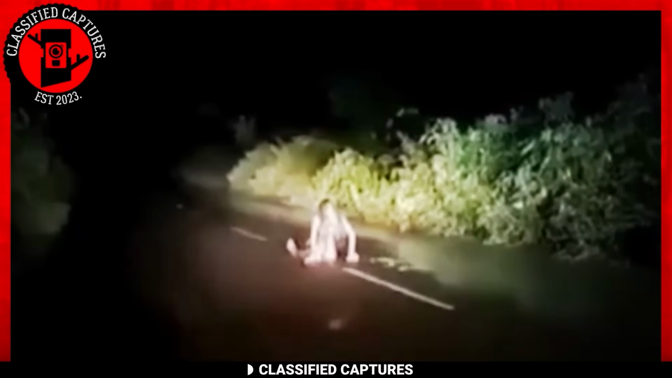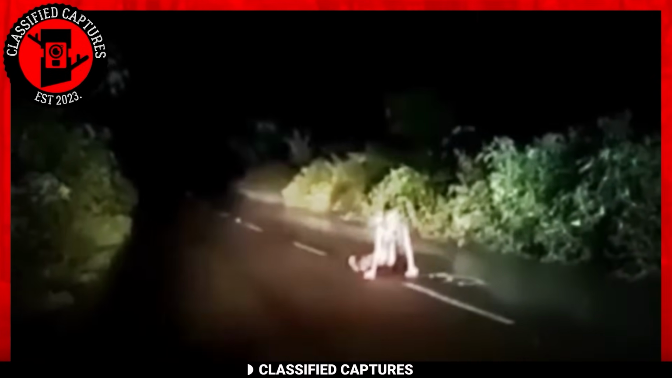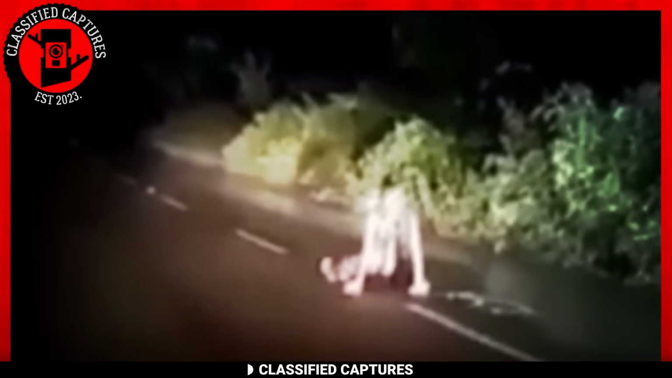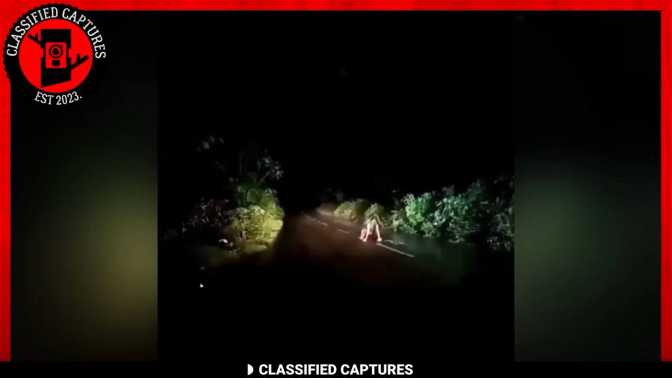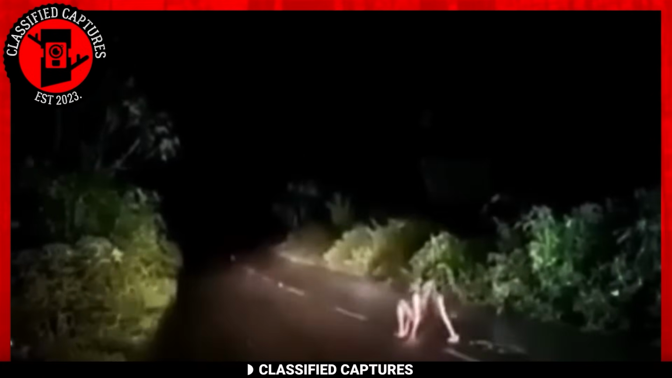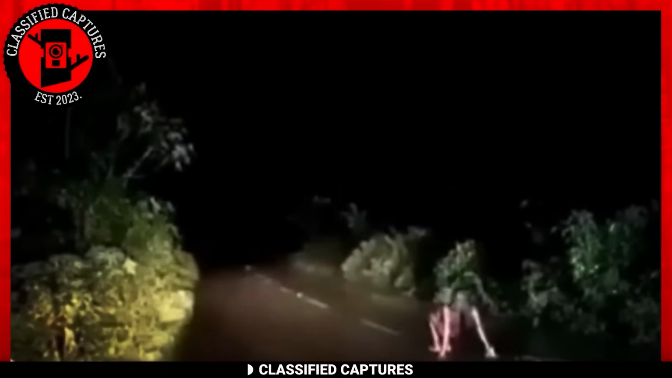This person was driving in the middle of the night when they spotted something on the road. As they approached, they noticed a truly chilling sight. There on the ground was a humanoid creature on all fours. This creature appeared incredibly emaciated and had an extremely pallid complexion. The bony arms were a stark sight, but just when it seemed that's all there was to it, look closer.